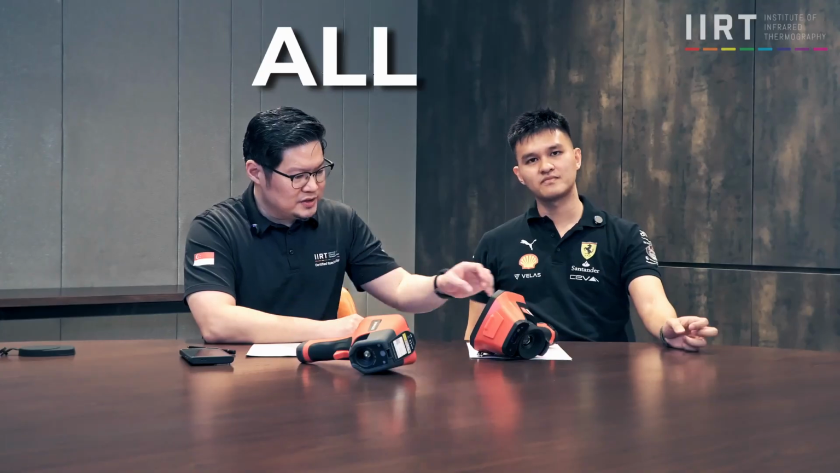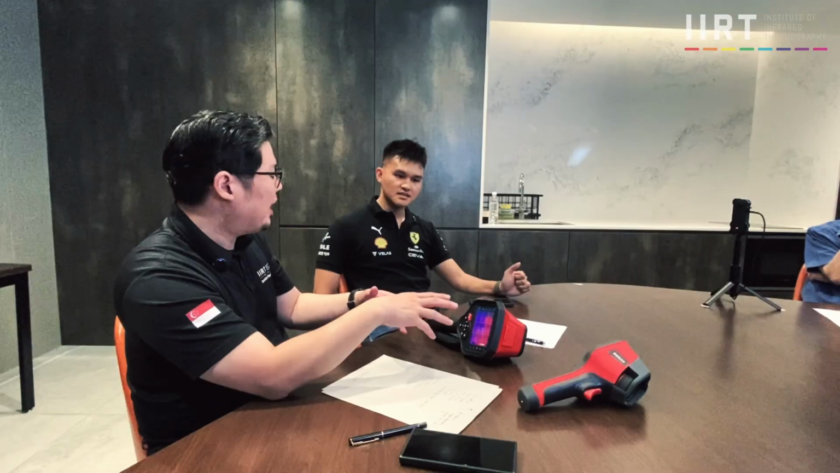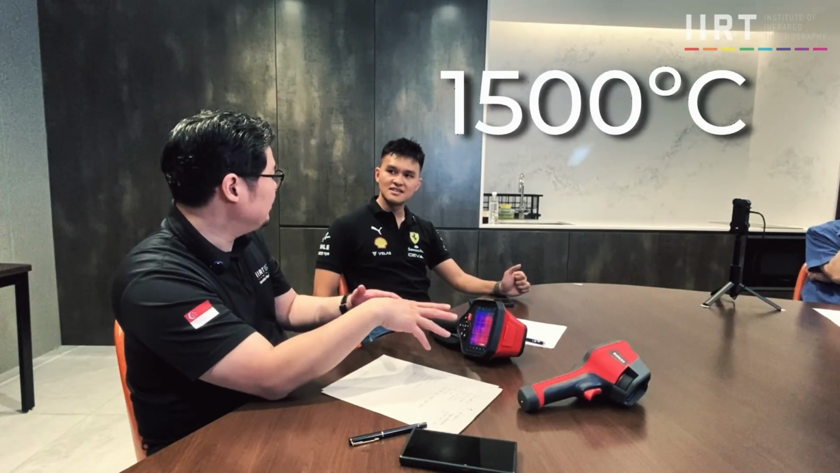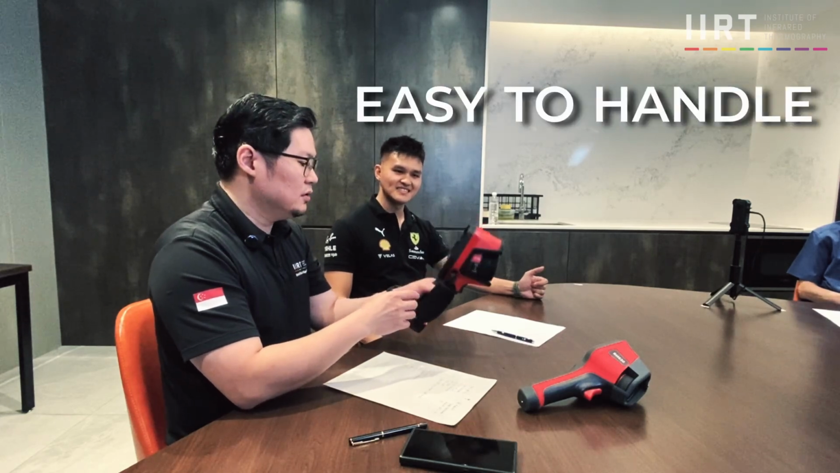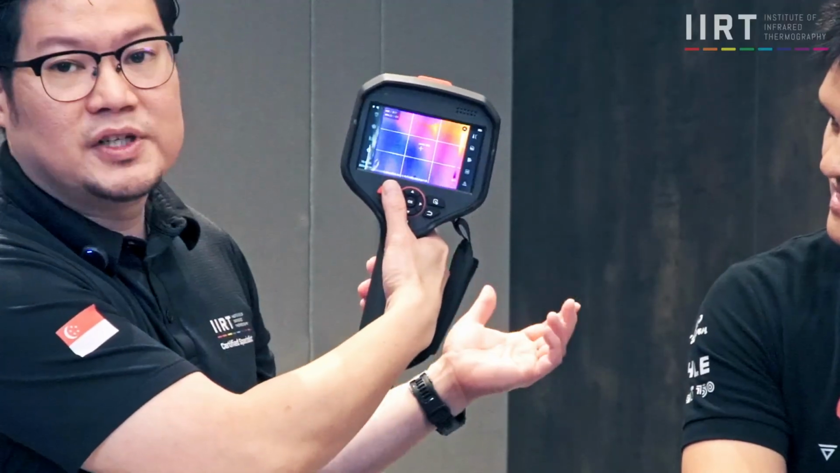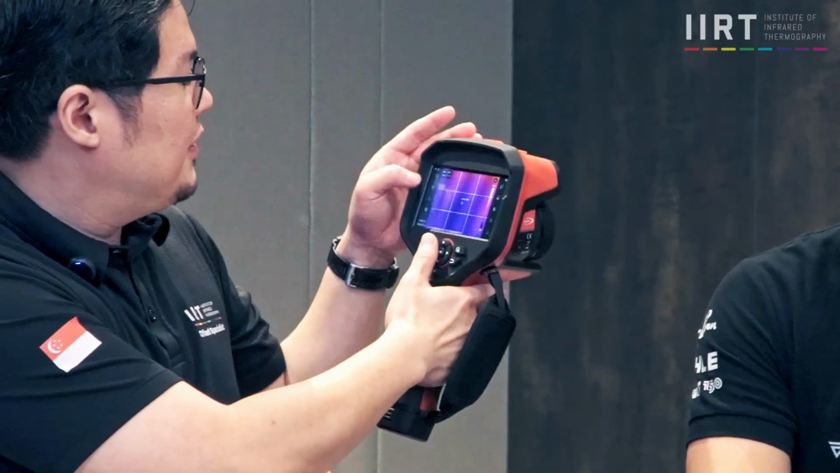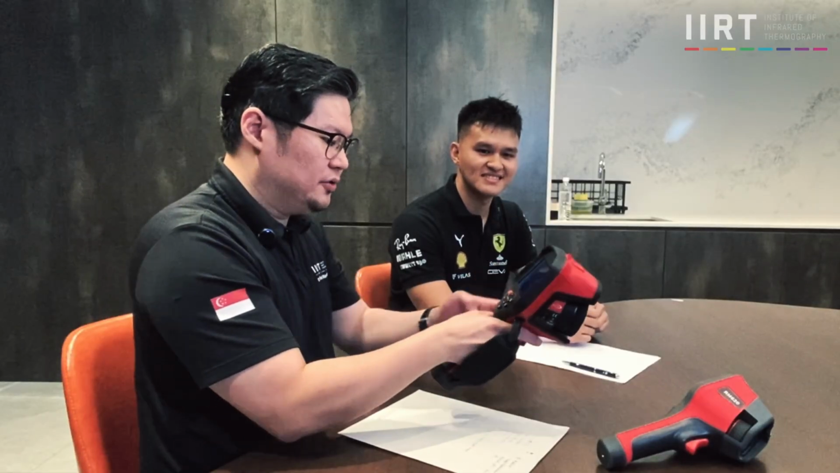If I'm going to say everything, I'm going to sign an NDA. So it's all-in-one. You can shoot, you can do your report, everything on this thing. A wide range of lenses up to 1500 degrees. Surprisingly, the weight is not too bad. It makes it very easy to handle. Controls are very easily accessible. Everything can be done with just one hand. Of course, you can use your other hand for the touchscreen. So that is the unique part that we'll dive into more later.